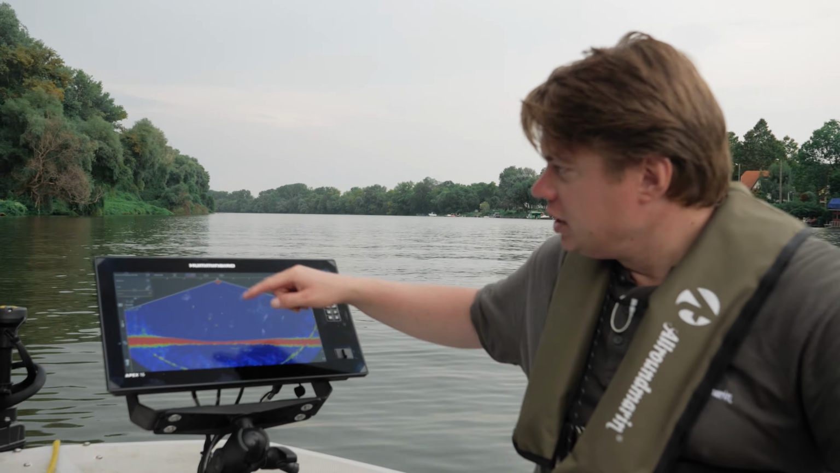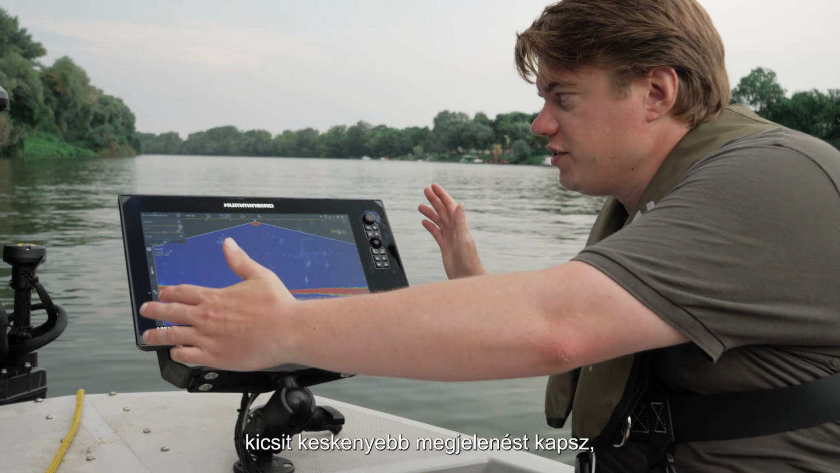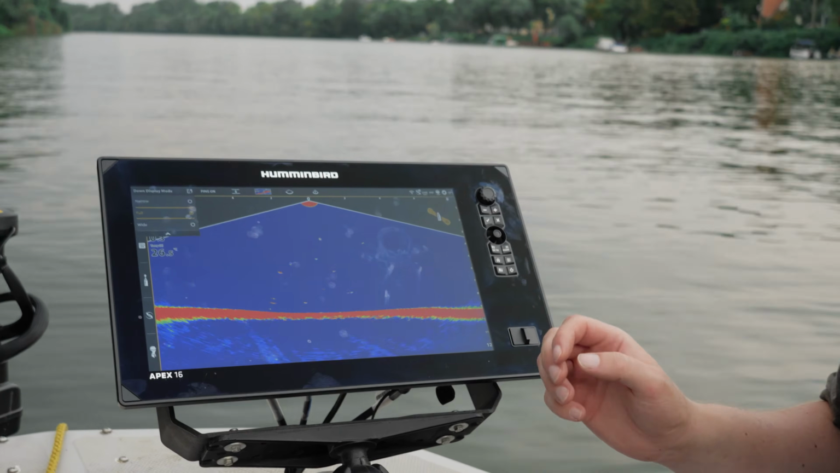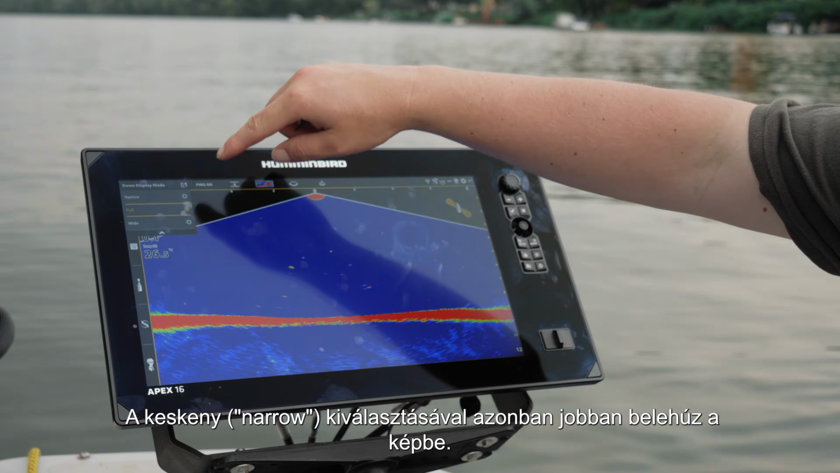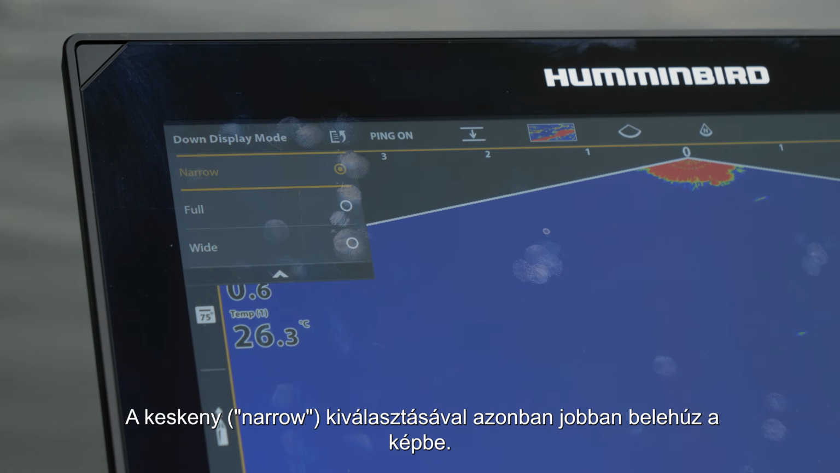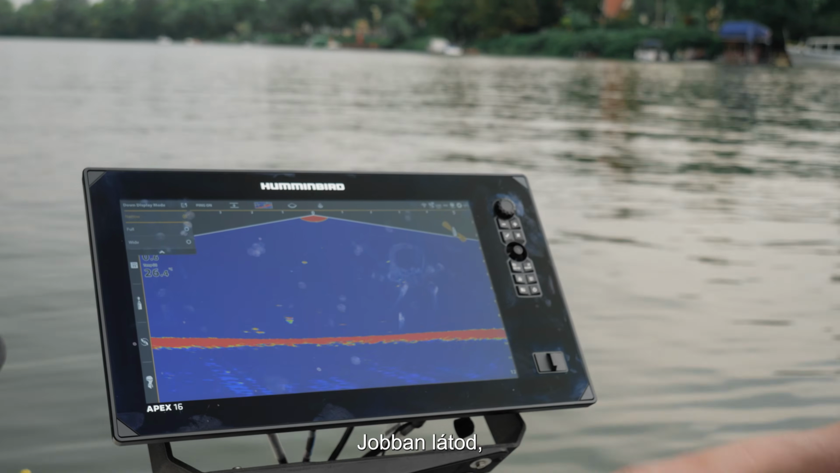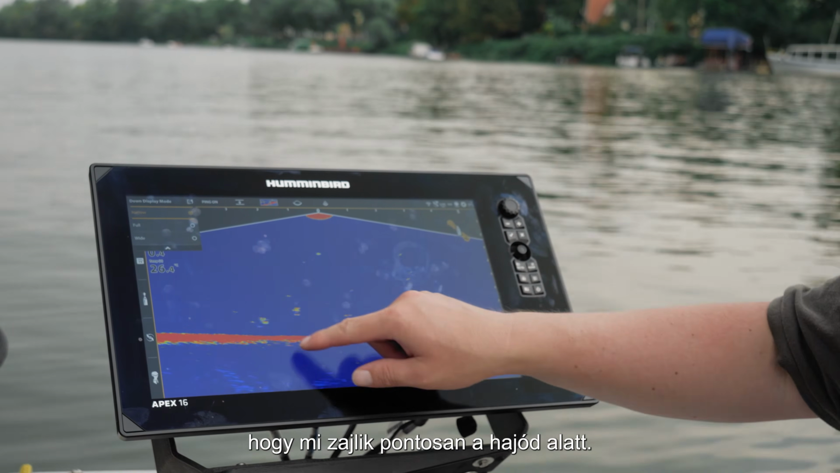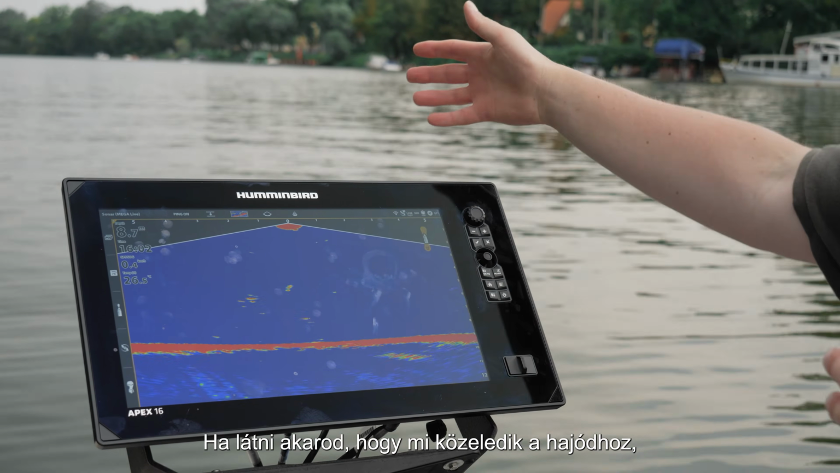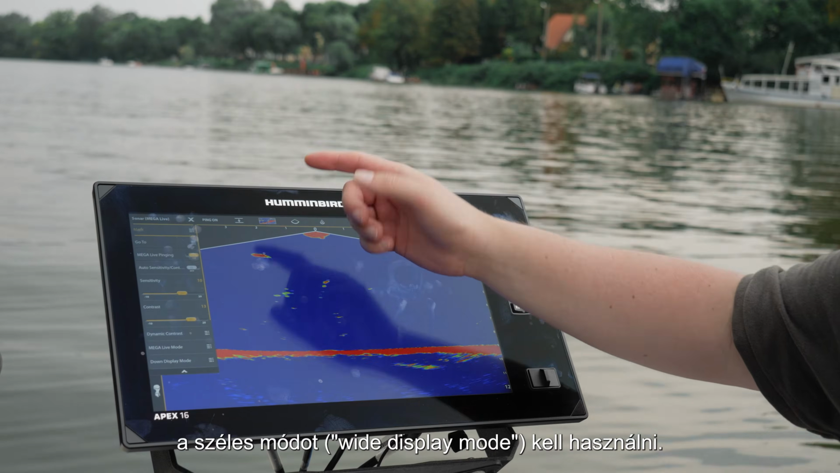But when you switch to full, it goes a little bit narrow, like a little zoom. And when you push on the narrow button, it zooms basically more into the picture. You have a better view of what exactly happens under your boat. If you want to see what's coming to your boat, you should use the wider mode.